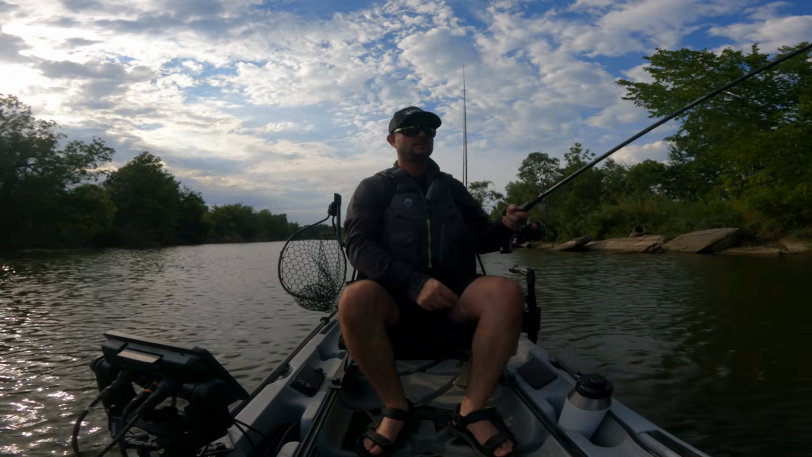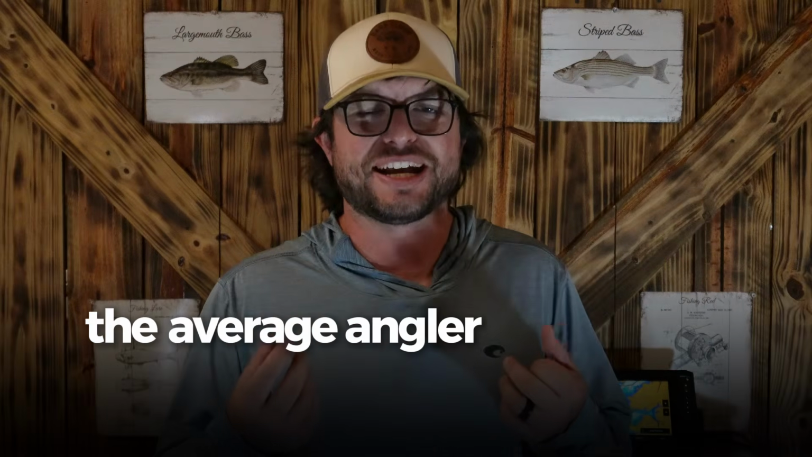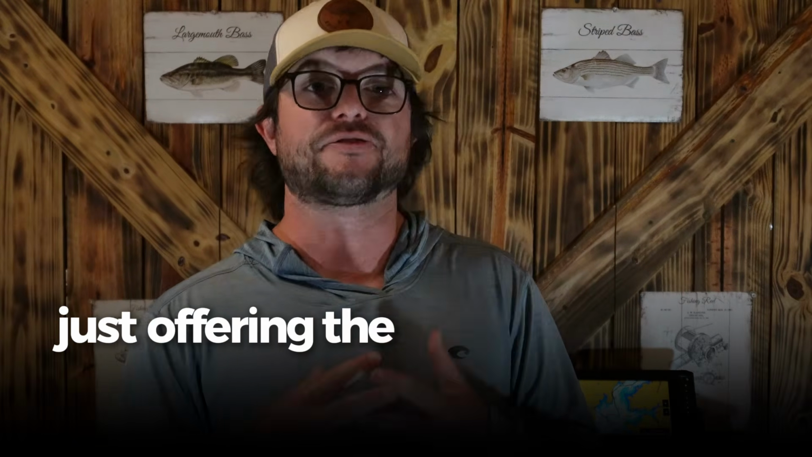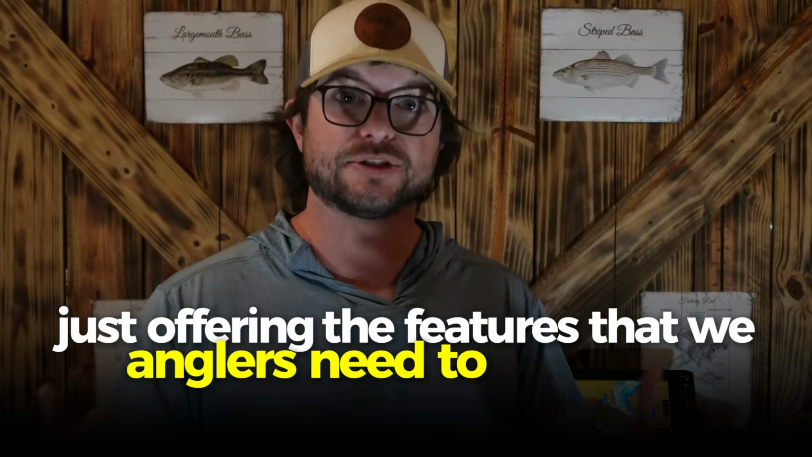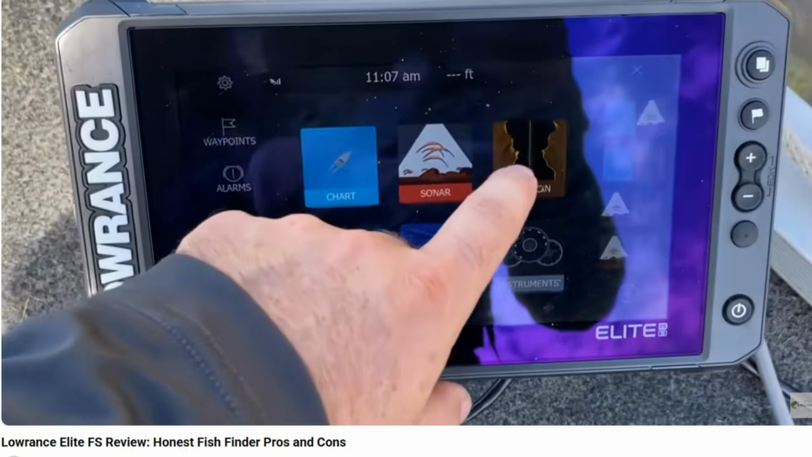Now, if you're like me, you use a fish finder to find fish, right? And I think nowadays, so many fish finder companies get caught up in cramming this feature and they forget that the average angler cannot use all those features. So once again, I think this does a really good job of just offering the features that we anglers need to find fish.